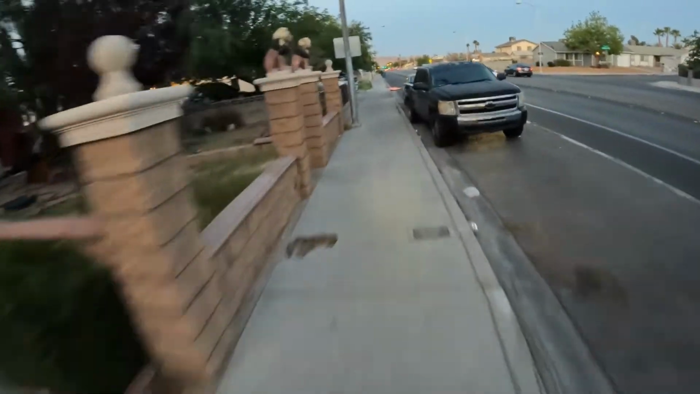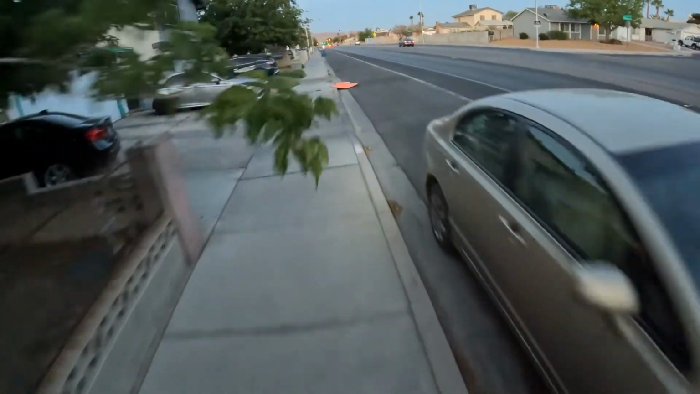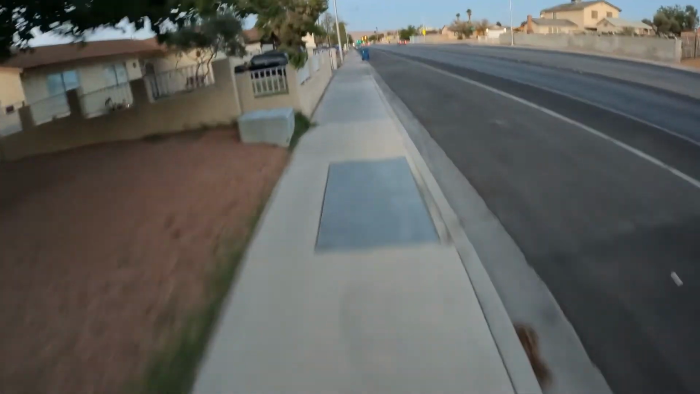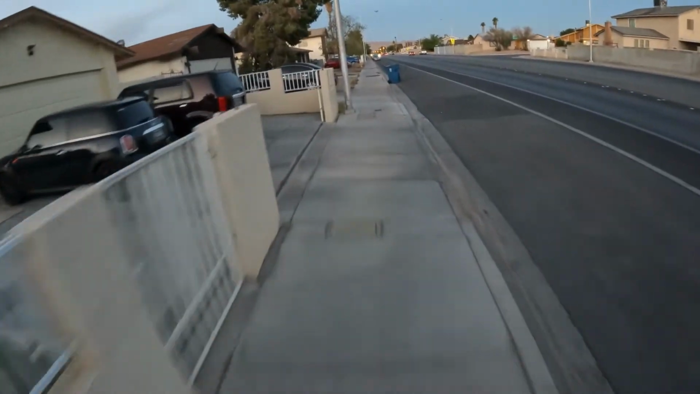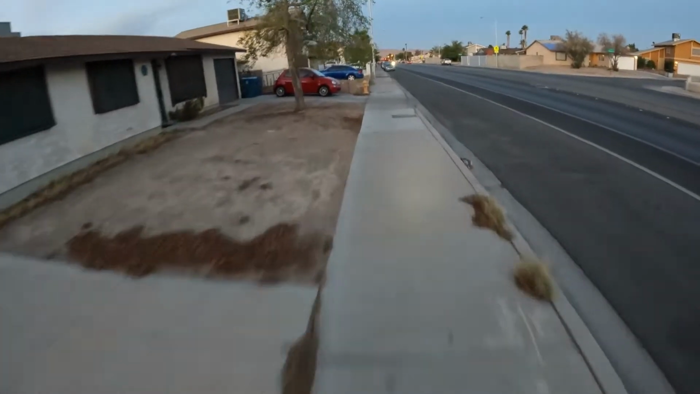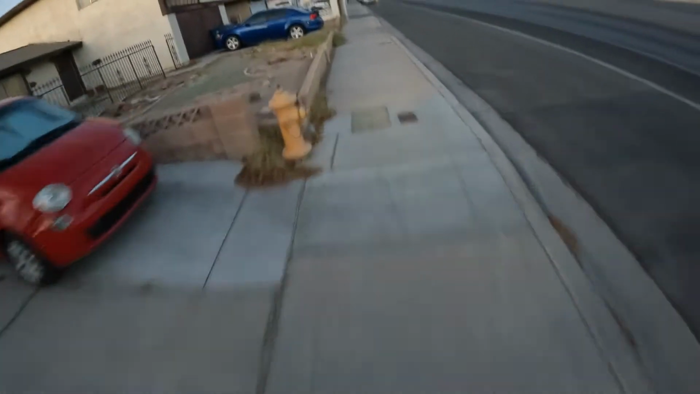It's one of the downsides to riding one of these, I guess. Nobody else is paying attention. Their lives are so much more important than ours. So they don't care.